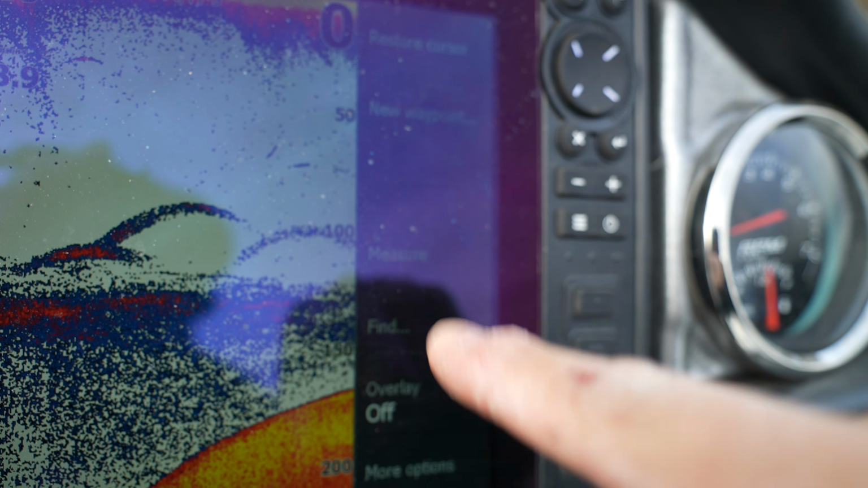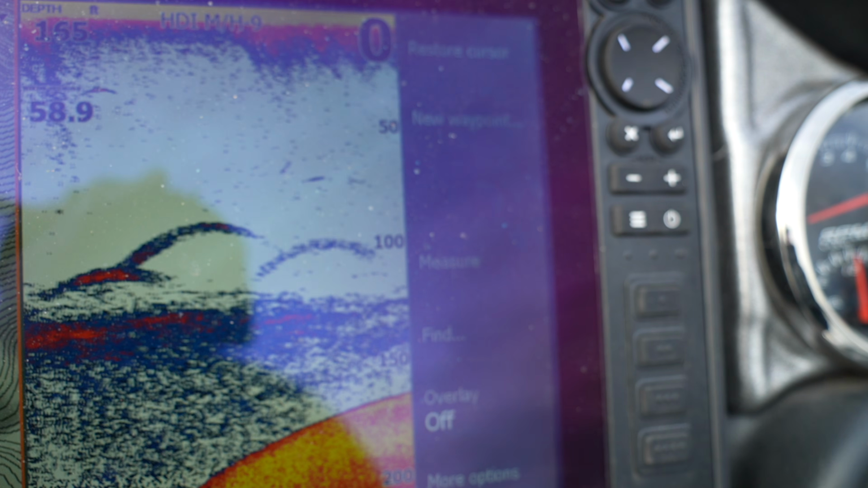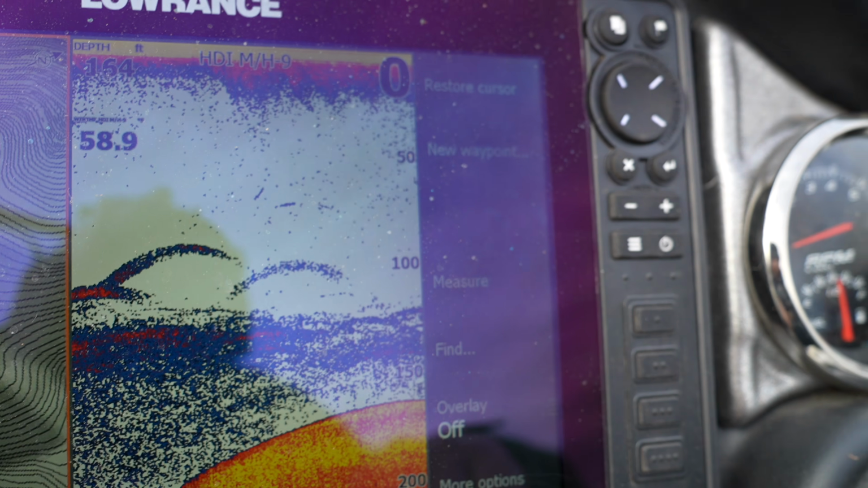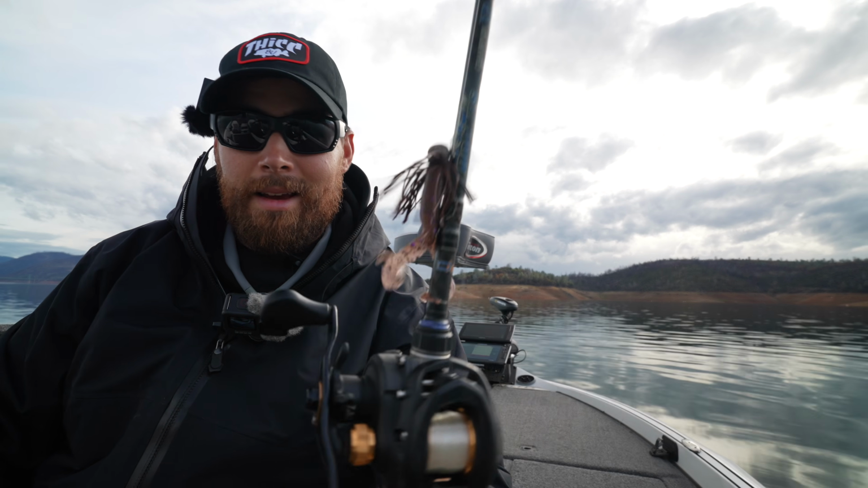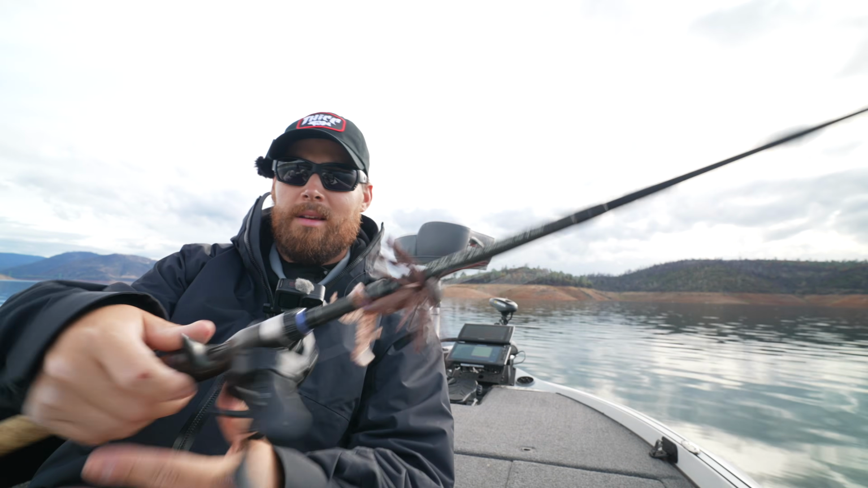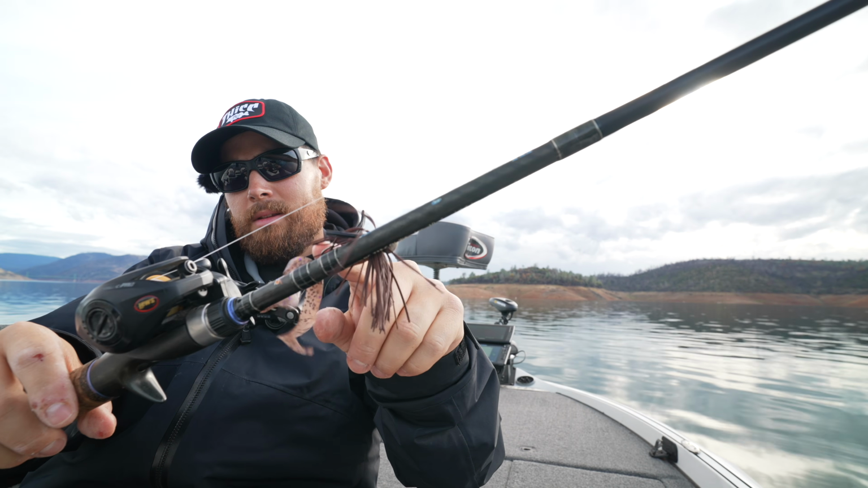Cross fingers. Right around that 100 and, like I said, 130 mark, we're seeing that's where that temperature breaks at. These are actually the bait that are sitting over the top of it. So you know we can't come to Oroville without the jig. Gotta have that bad boy. Dobbins Champion 733, 12-pound fluorocarbon, half-ounce football, double tail grub.